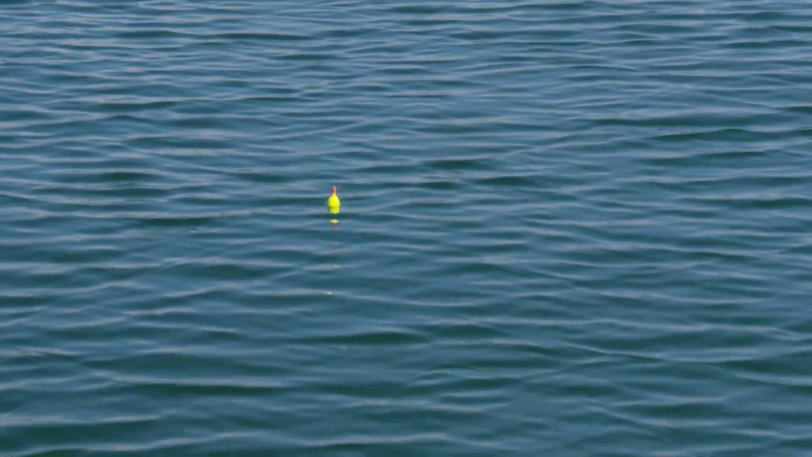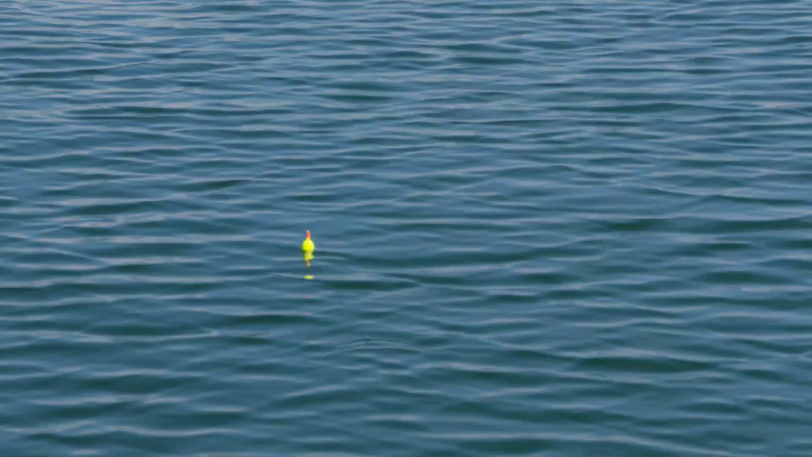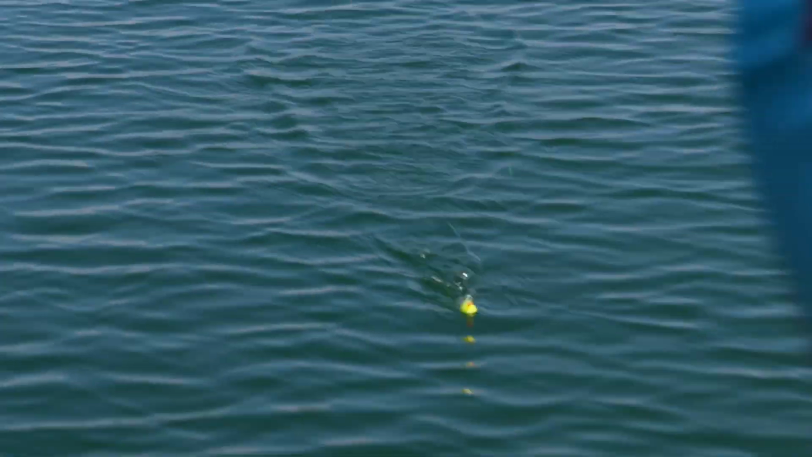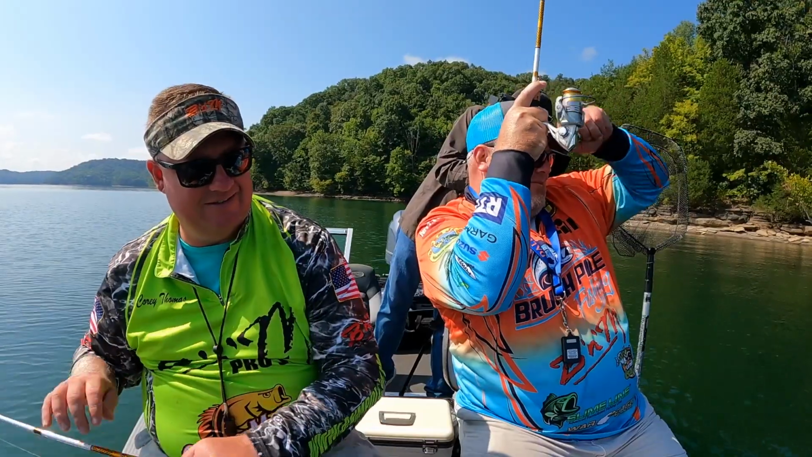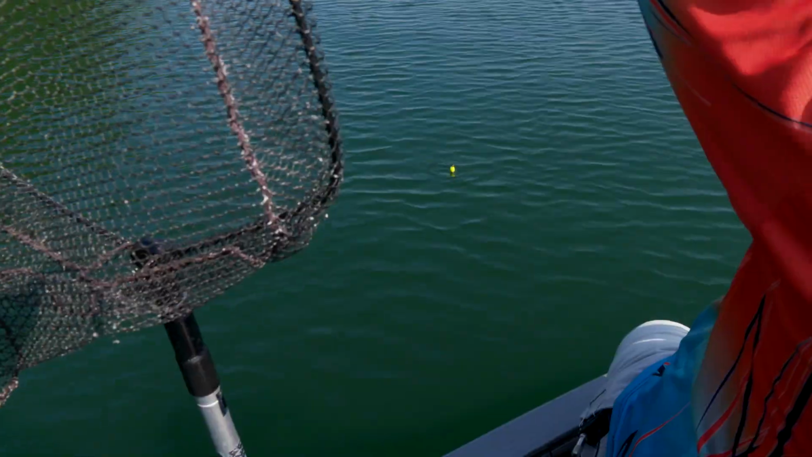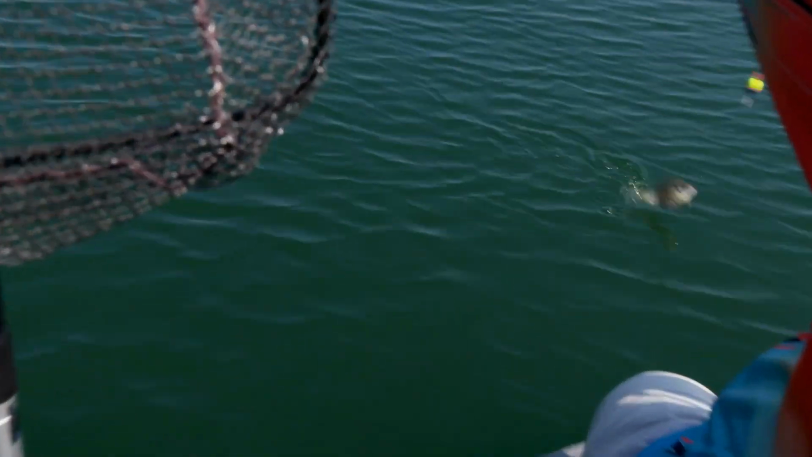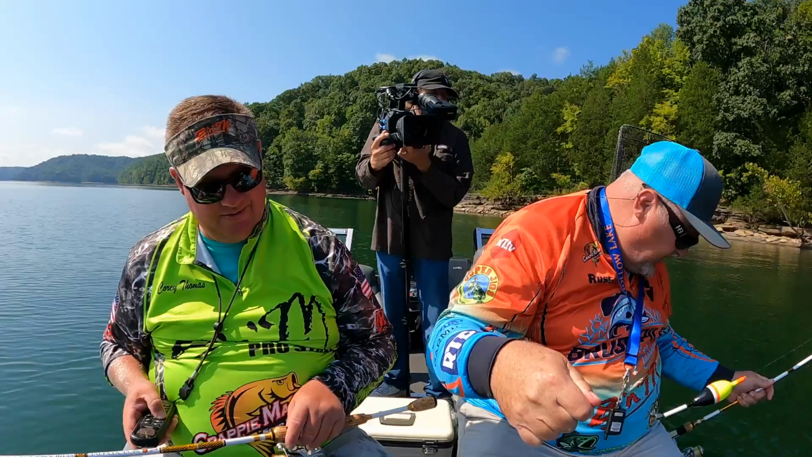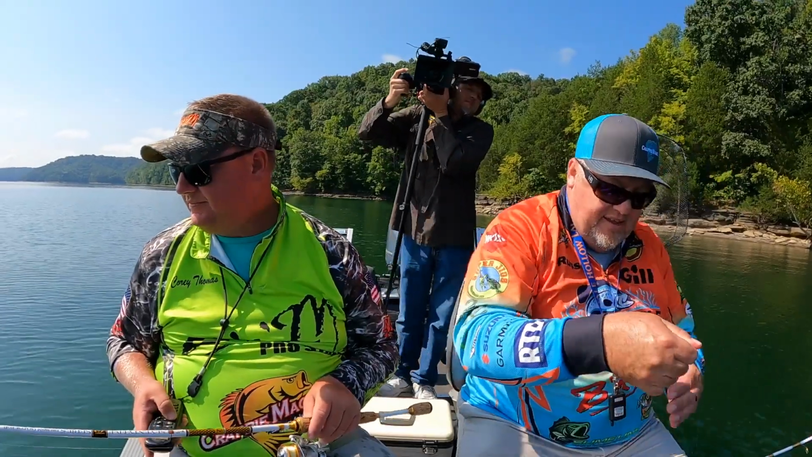So yeah, they'll have it all the way drawn down, I mean, it's dropping. Get it. Got him. Nice. It's been a nice little pile so far. Yeah. Oh, little bluegill. Not one of them big shellcrackers you get here, but they're in here though.